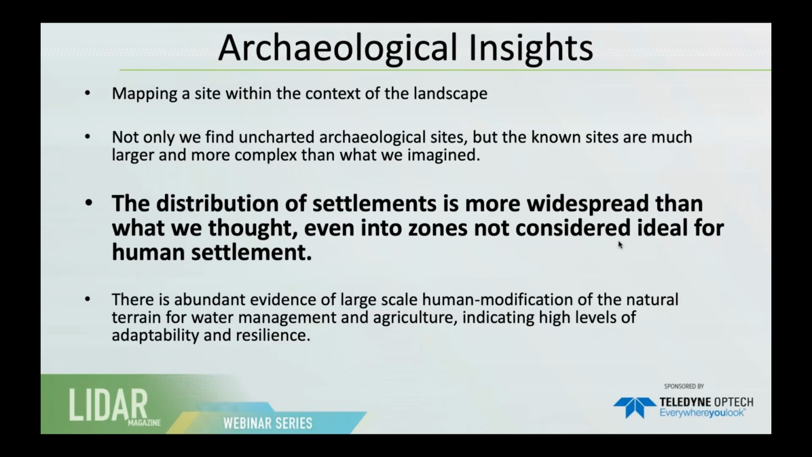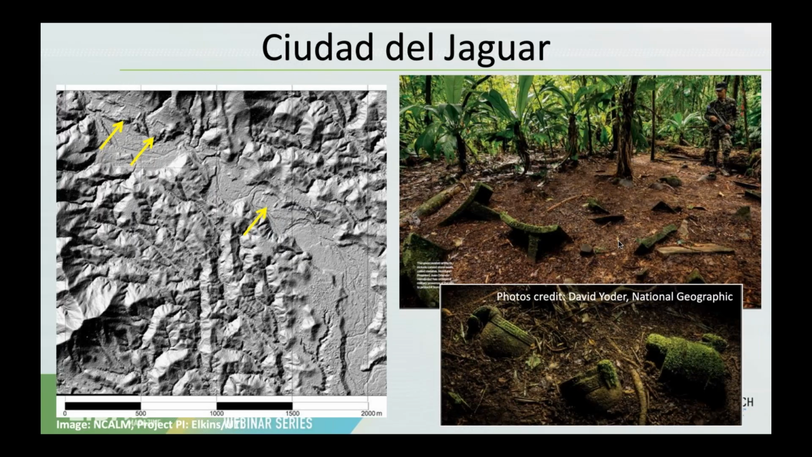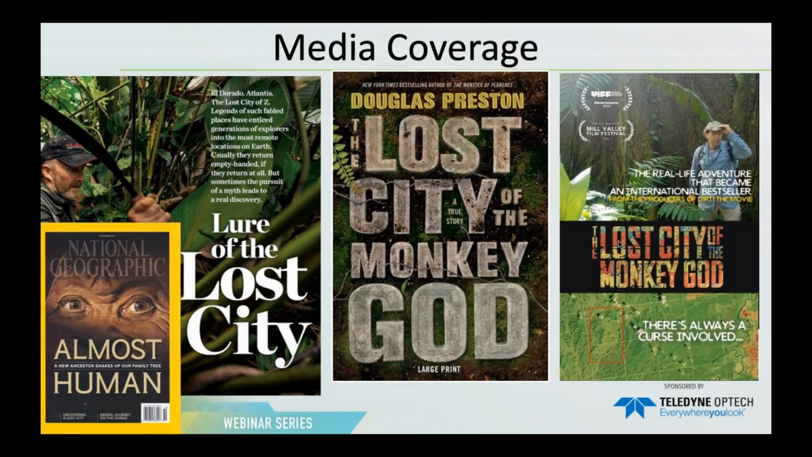This project has been covered in multiple media sources, from National Geographic to documentaries to movies. And there's a book, The Lost City of the Monkey God, that tells the whole story about this project. I think it's one of the books where LIDAR plays a central role.